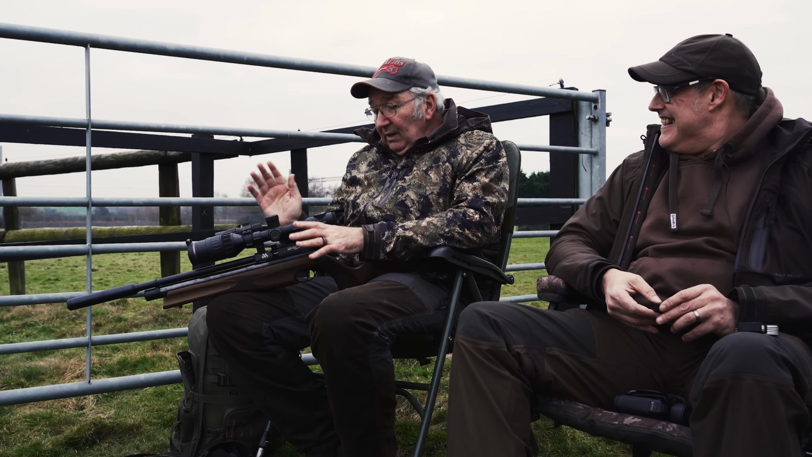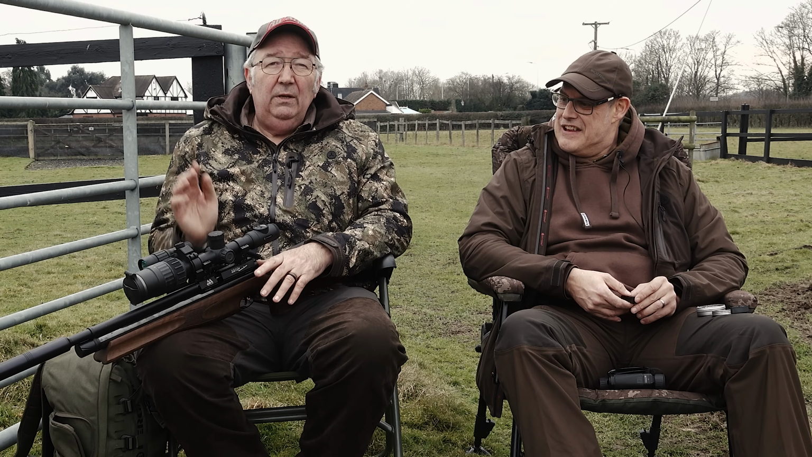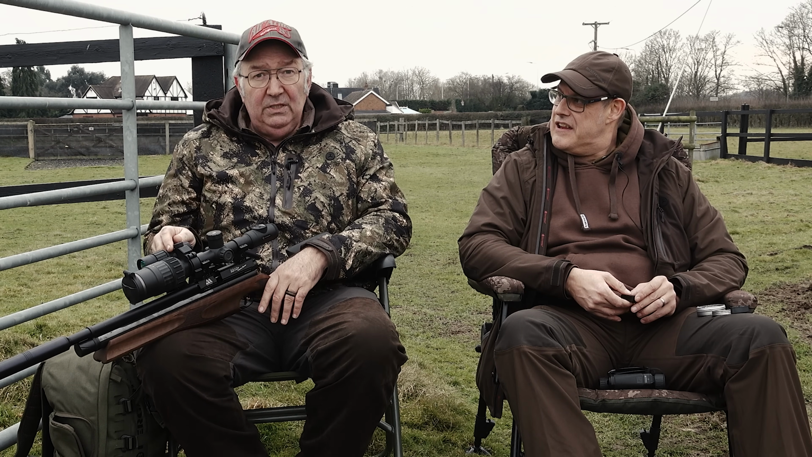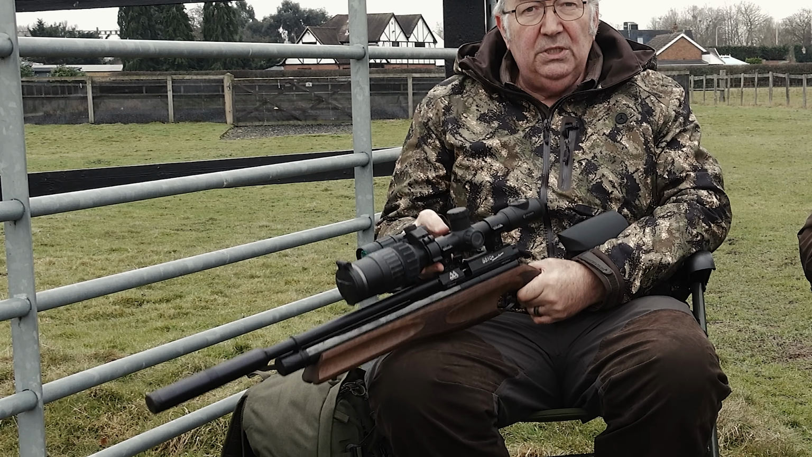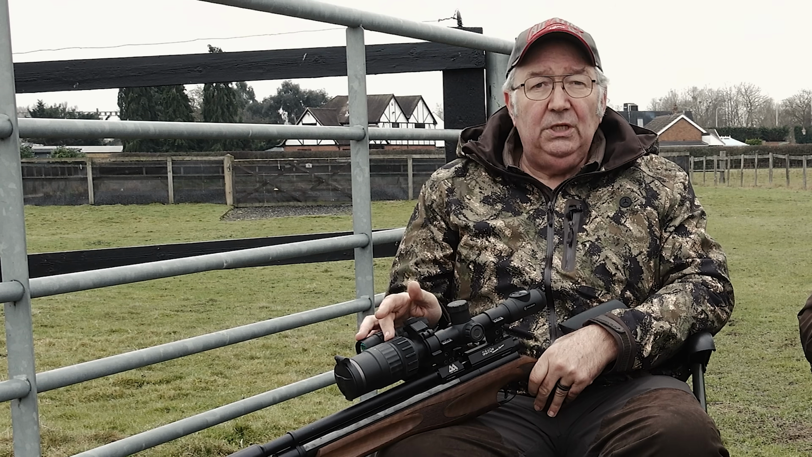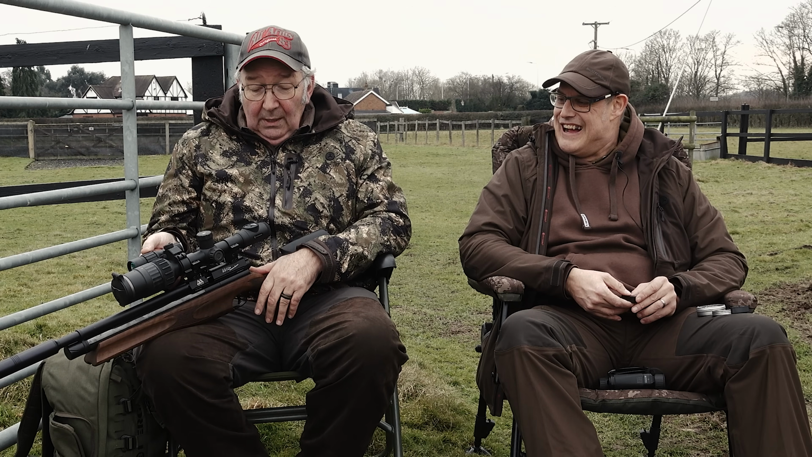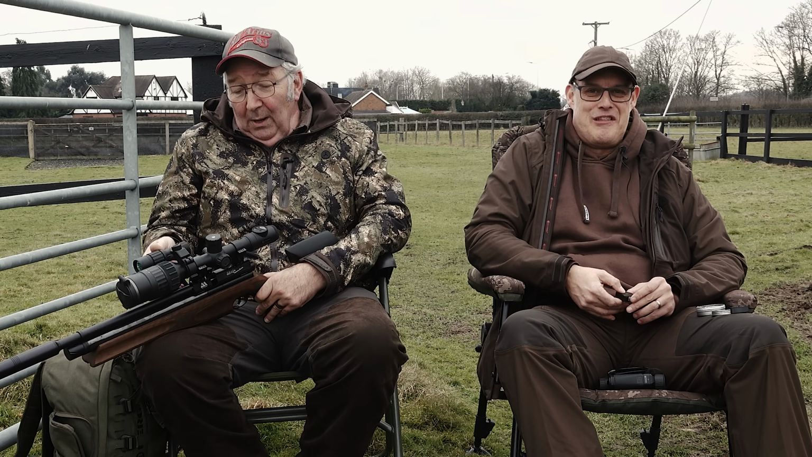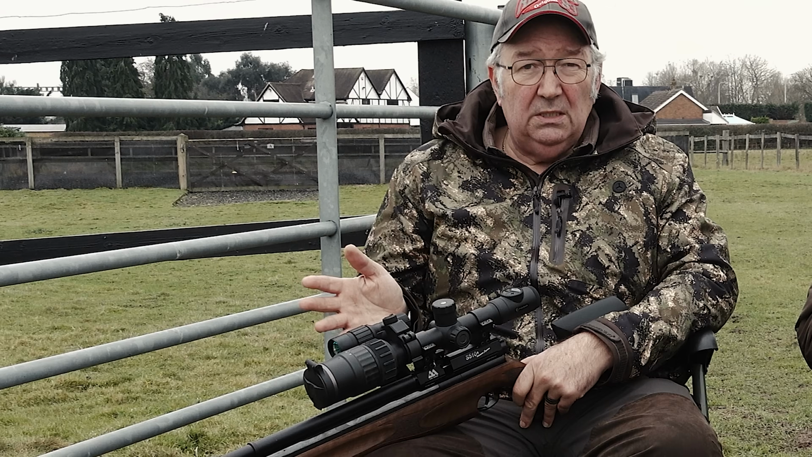So far, I've had it for about a month, and it's backed up everything I've learned about thermal, in that you shouldn't be afraid of the technology. It's your basic 30mm bodied scope. It's been tested in all sorts of ridiculous temperatures and conditions. It can be submerged for 30 minutes apparently, not that I'll be doing that. But it performs just like a scope, really.